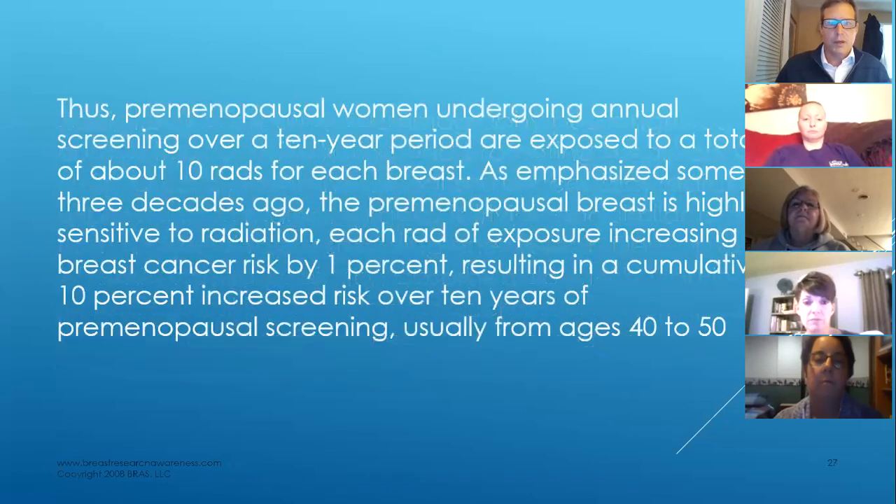I'm quoting people, again, I'm not pulling this stuff out of my hat. Thus, premenopausal women undergoing annual screening over a 10-year period are exposed to a total of about 10 rads for each breast. As emphasized some 3 decades ago, the premenopausal breast is highly sensitive to radiation. Each rad of exposure increasing breast cancer risk by 1%, resulting in a cumulative 10% increased risk over 10 years of premenopausal screening, usually from ages 40 to 50.